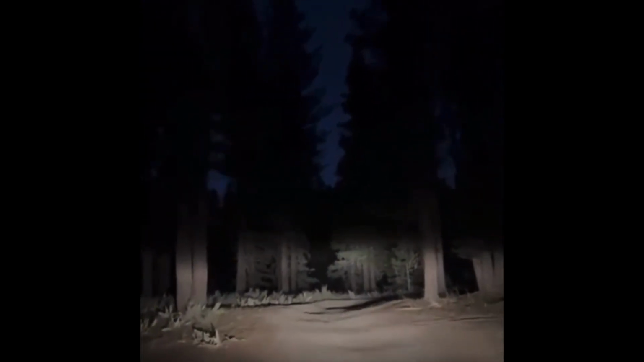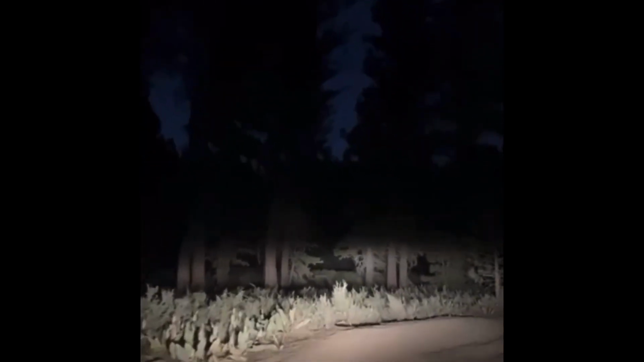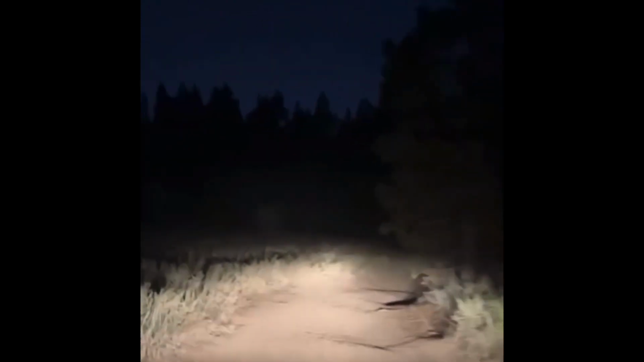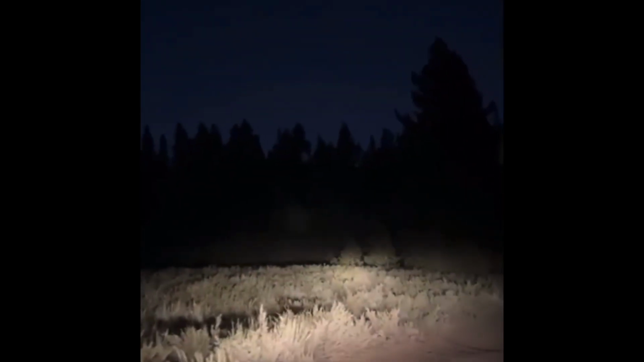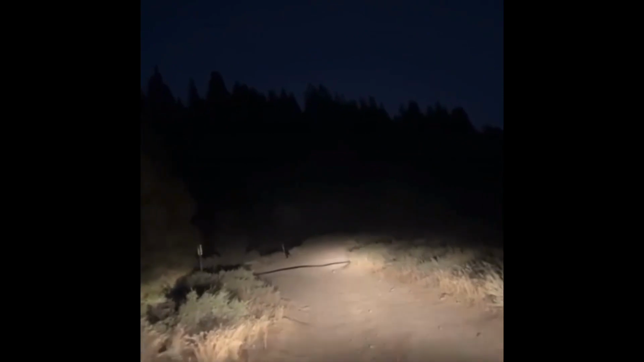All right, so it does widen out a little bit here. You can tell there's some people that have turned around off to the side. But it's not too difficult to drive, especially if you're used to mountain roads. And like I said, we're on pretty flat land. There's no steep inclines near where I'm at, so you don't have to worry about going off a cliff or anything right here. All right, so we're about to come to the T in the road.